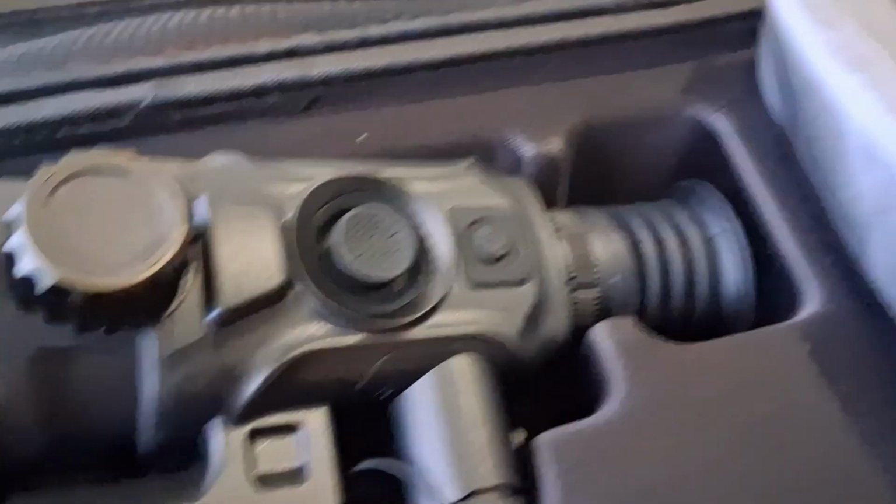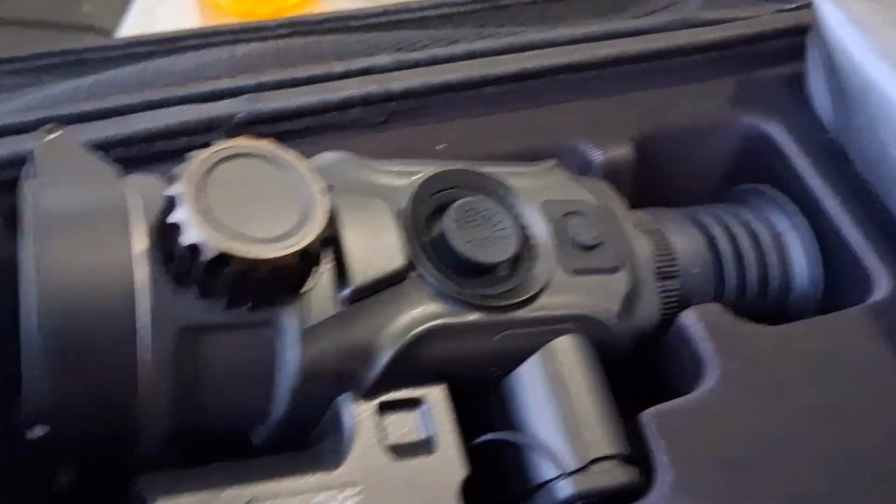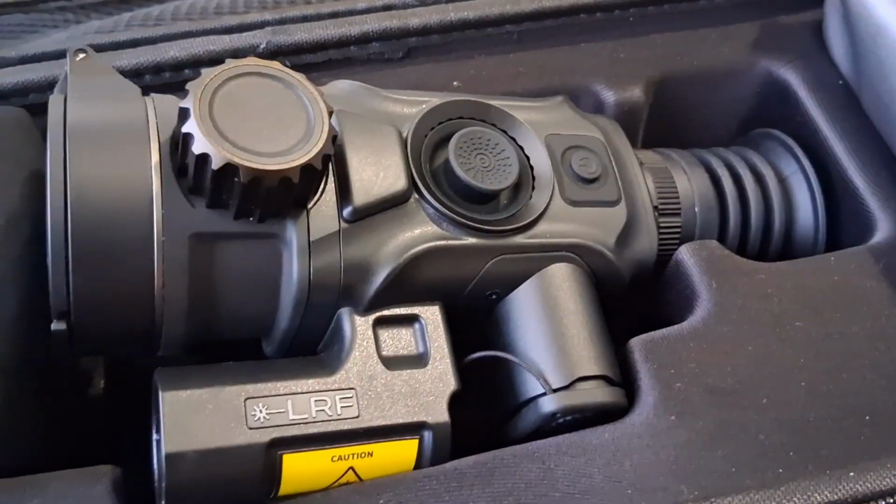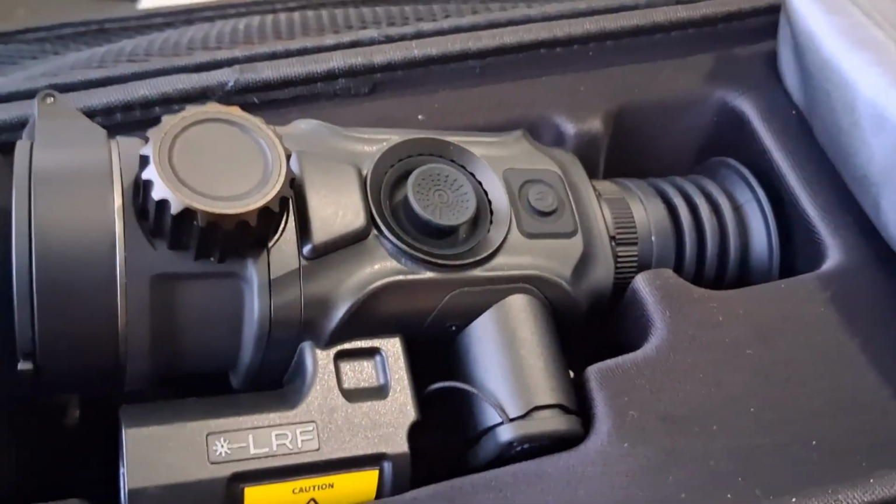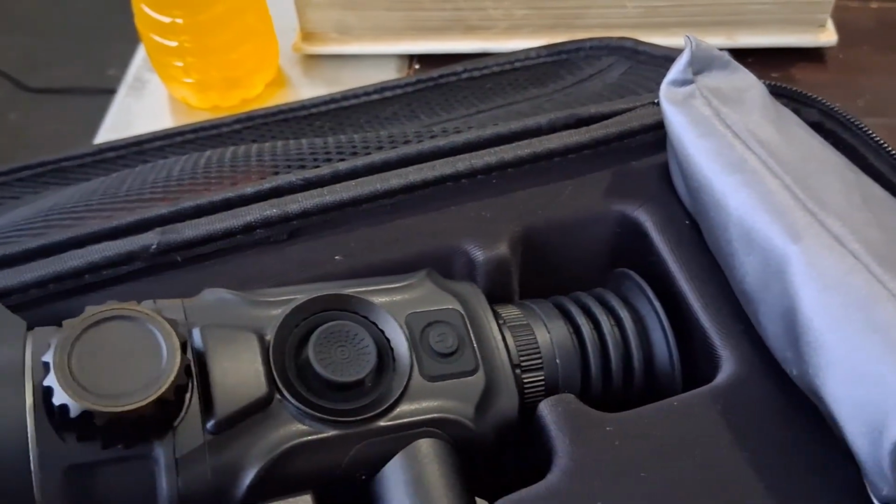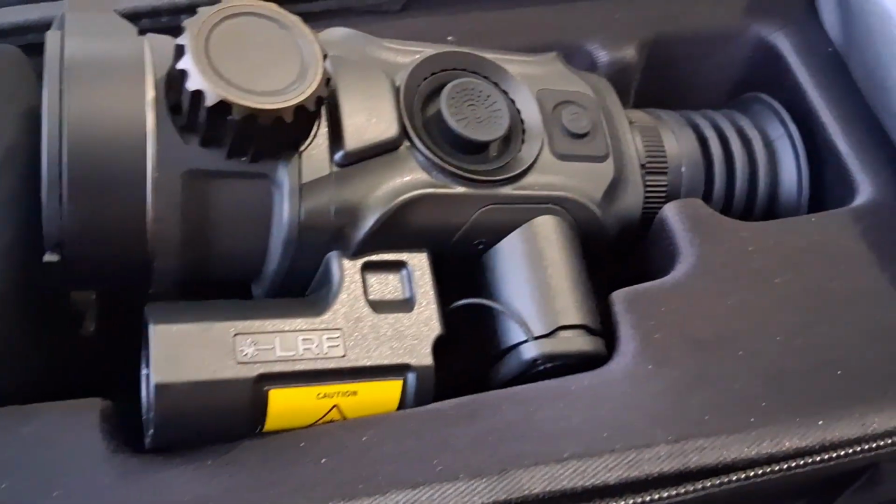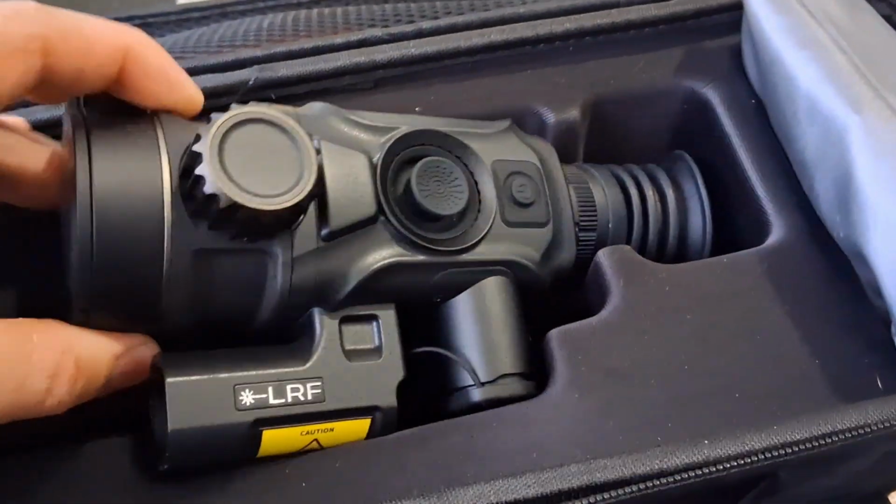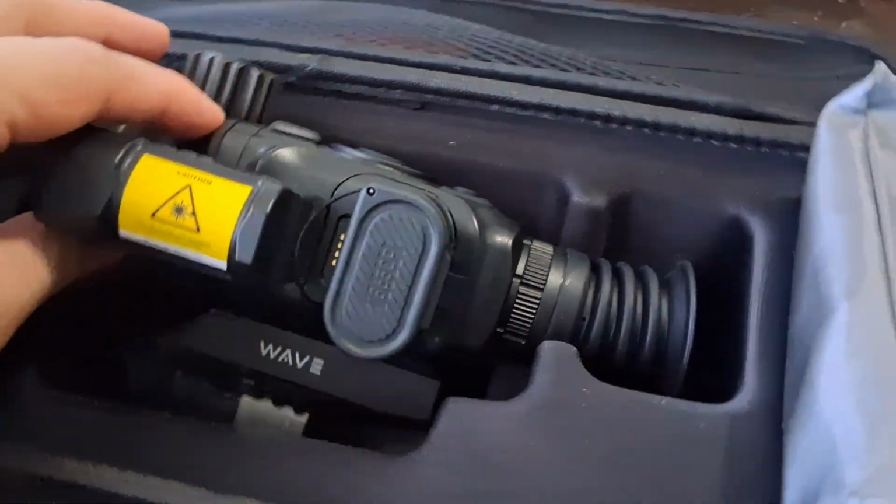We'll talk about it. The eyepiece, I would like to see it a little longer. I'm a bit of a taller guy. I have a longer length of pull, and I personally, when I'm shooting, I like my eye right up on it because I like to see the full screen inside. It's minor, but it's something to work on for future models.